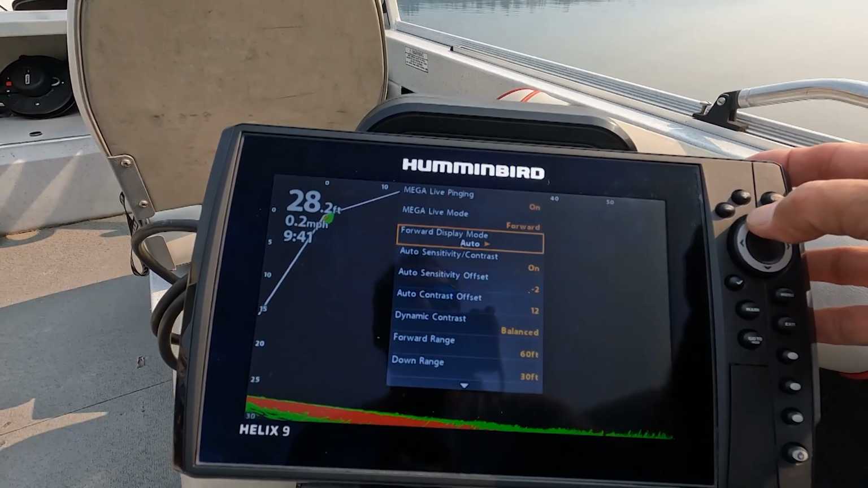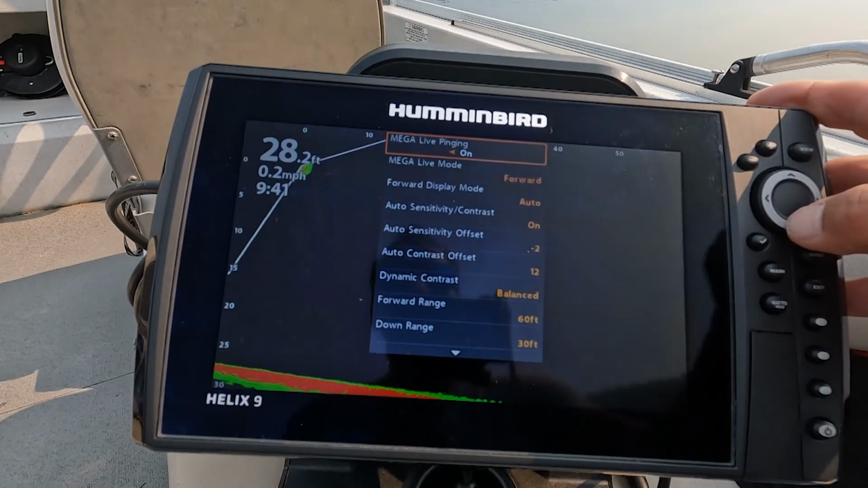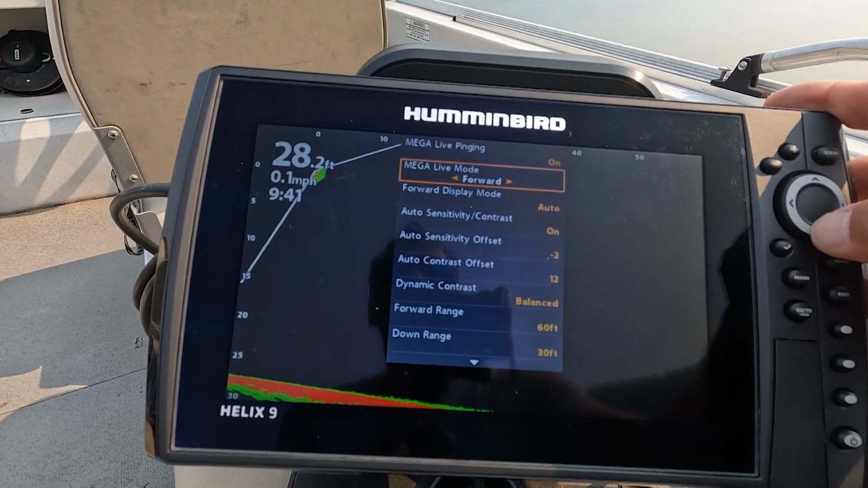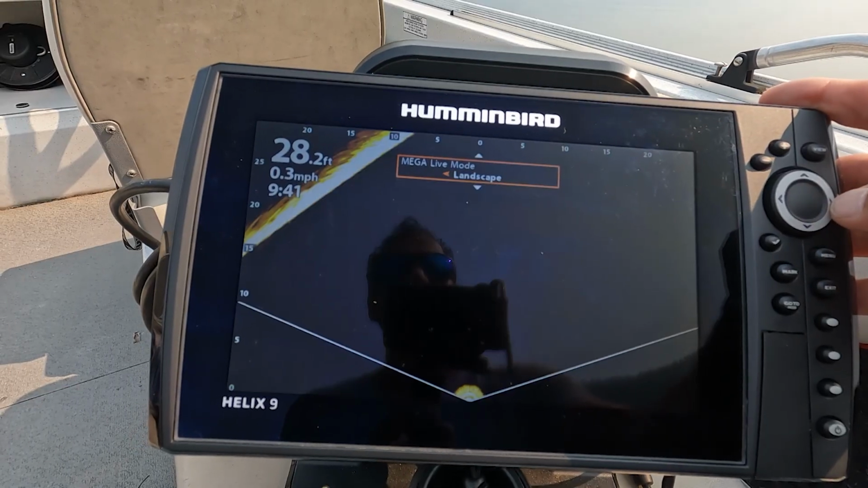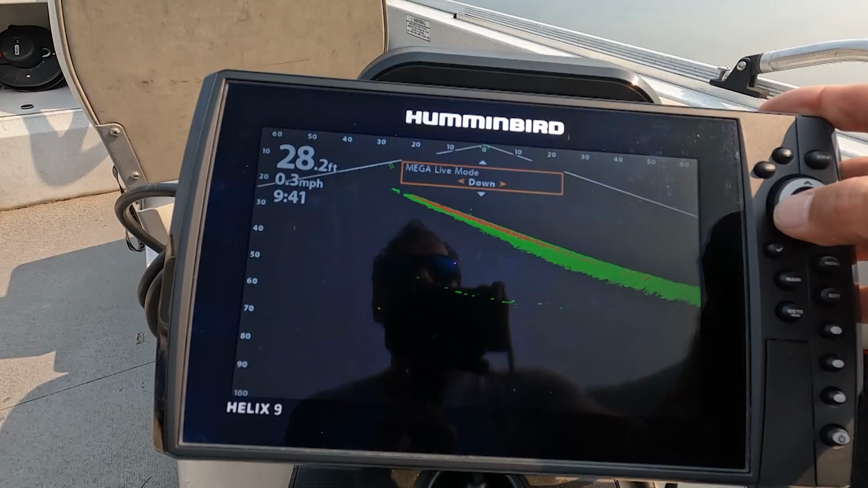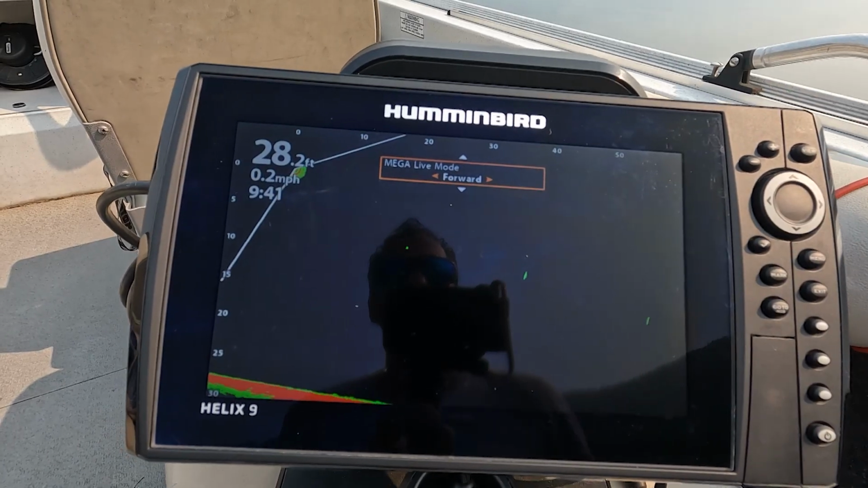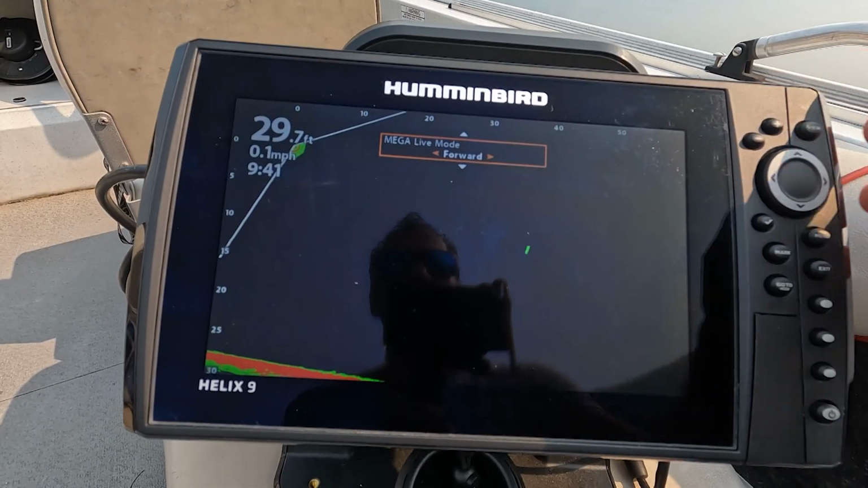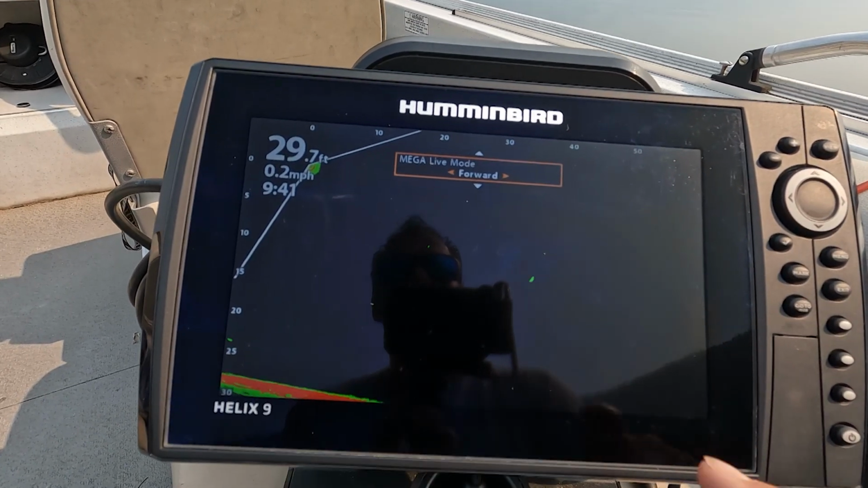So I'm going to start right at the top. Mega Live pinging I have on so that it's running. Mega Live mode is forward right now. So you've got different options. You've got forward, landscape, and down, depending on how you have your system set up. So I've got mine set up right now on forward, so you tilt the head so it's on forward looking. So it's scanning out 60 feet and down the depth.